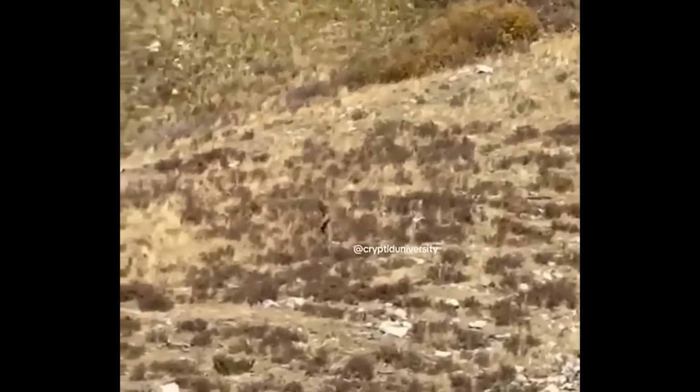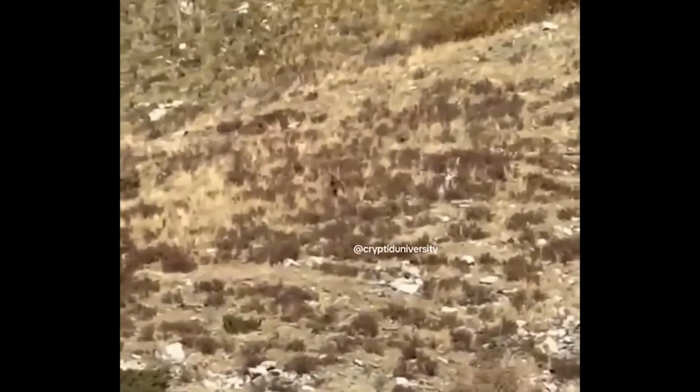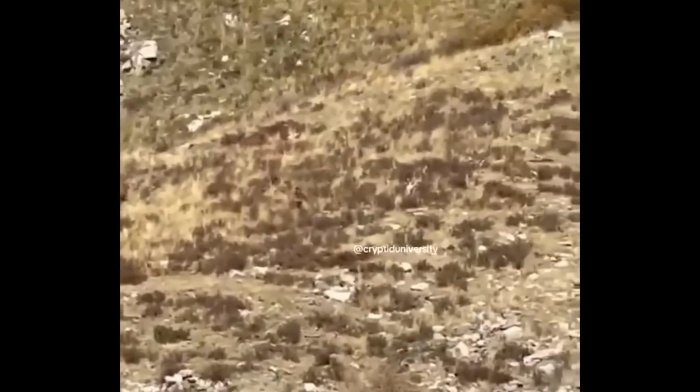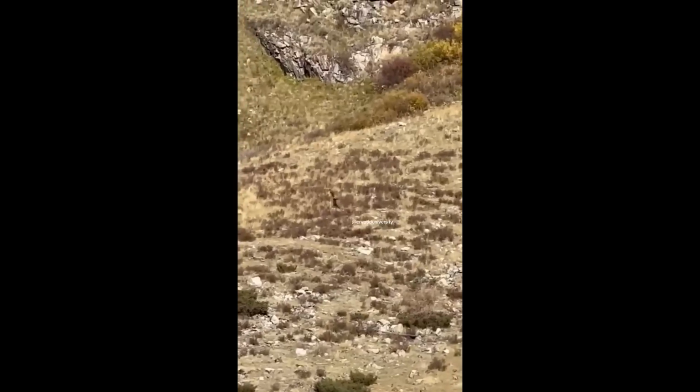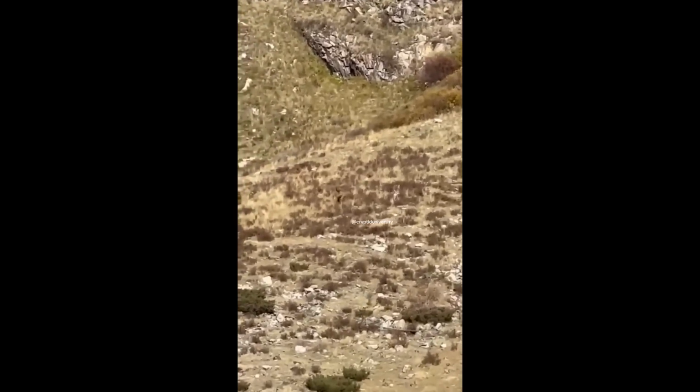This figure appears to be humanoid, and when it becomes aware of the people on the train recording it, it crouches down in the bushes. It remains in a squatting position, seemingly observing the train as it continues on its path. The individuals who recorded this video from the train are convinced that this creature was a genuine Bigfoot.